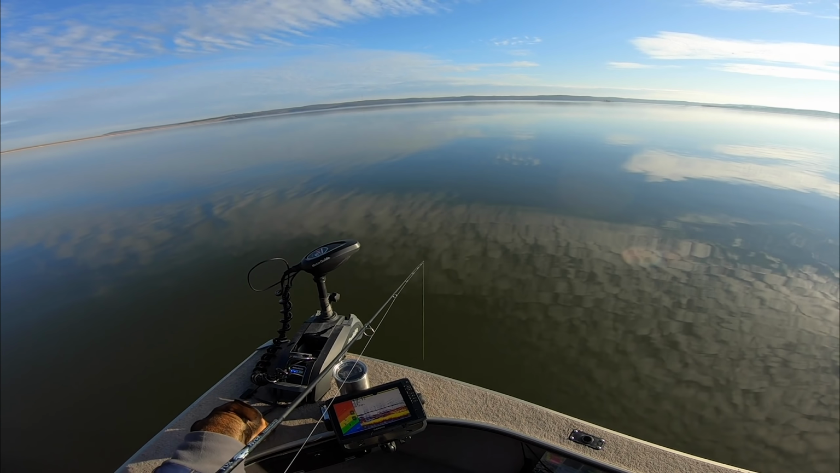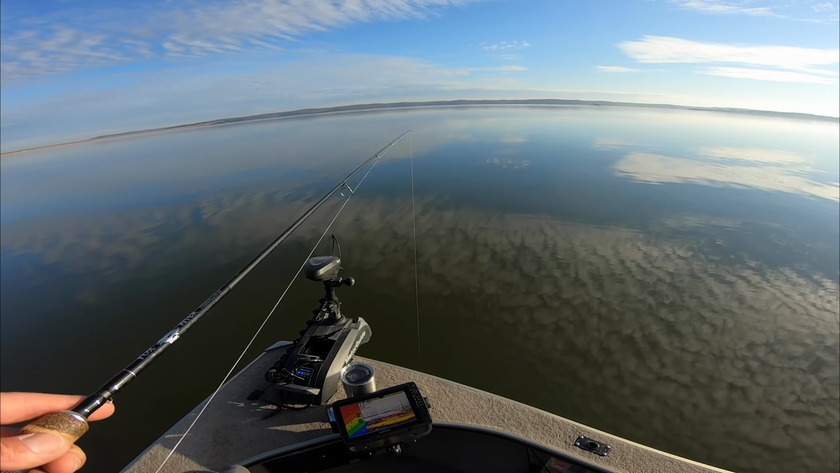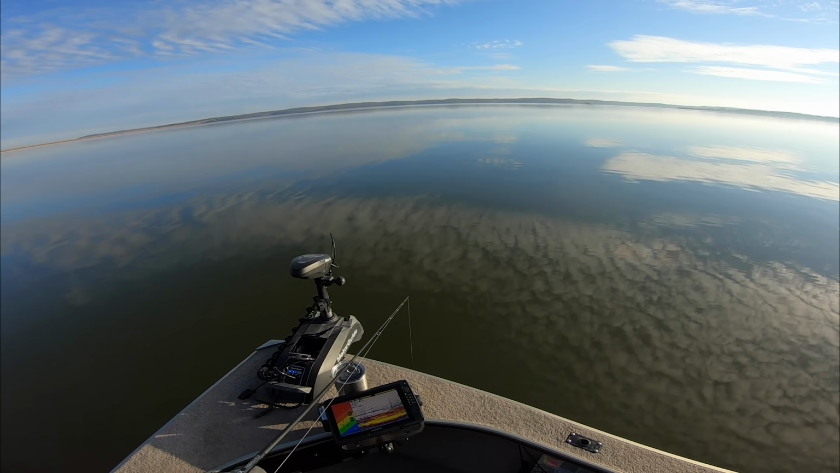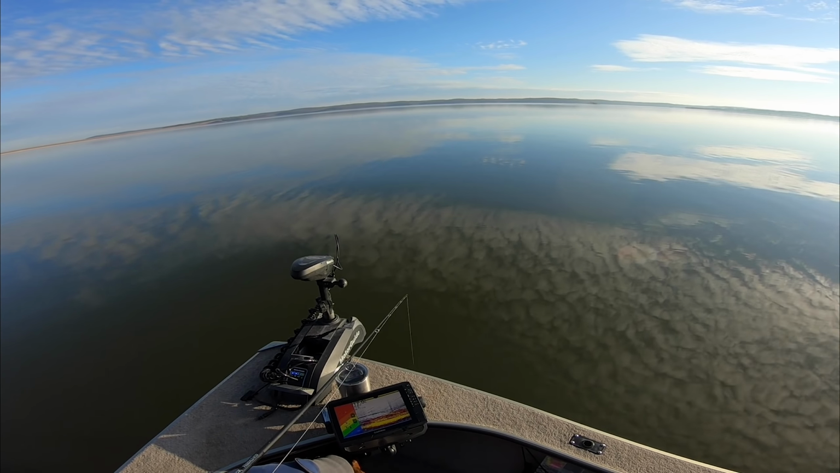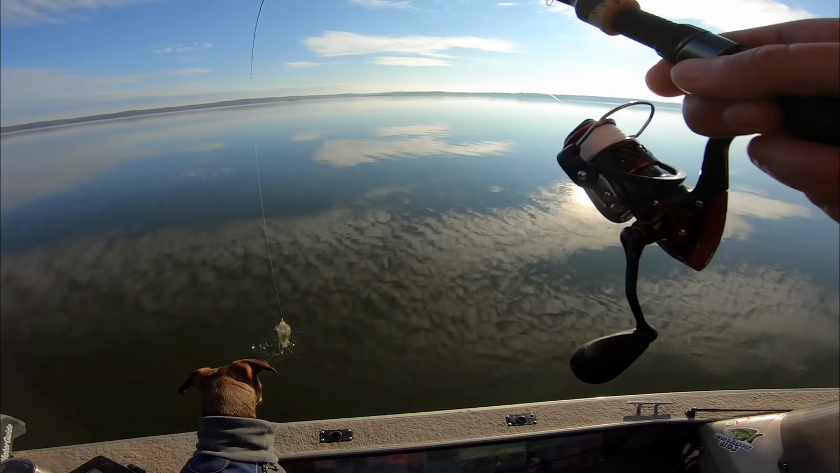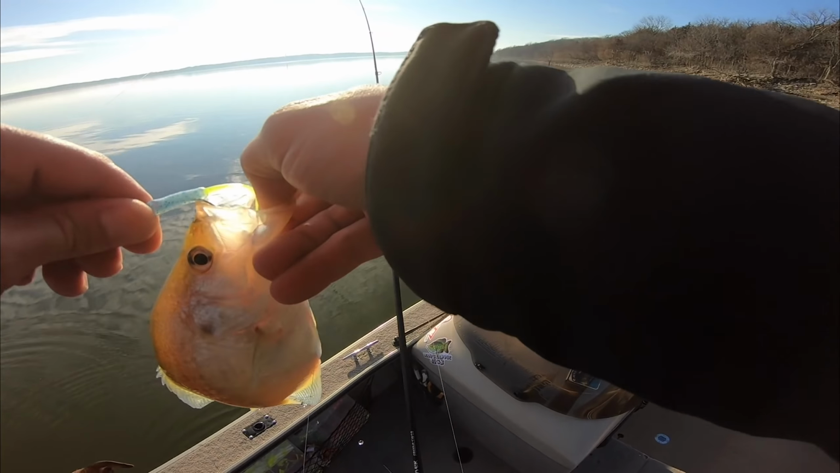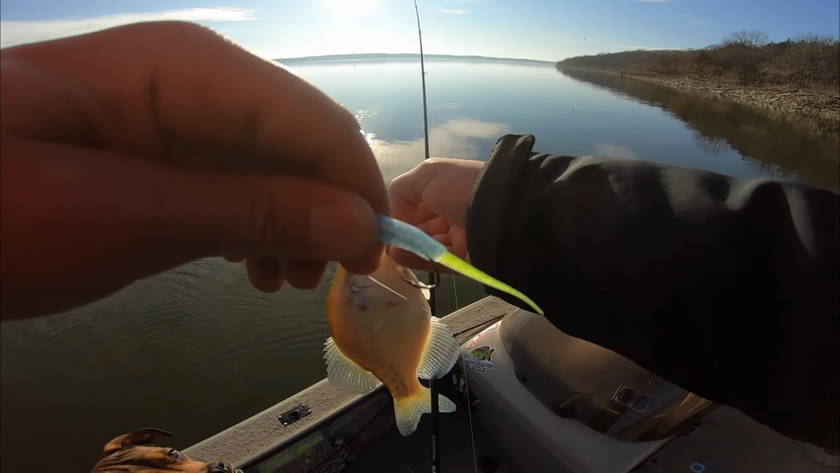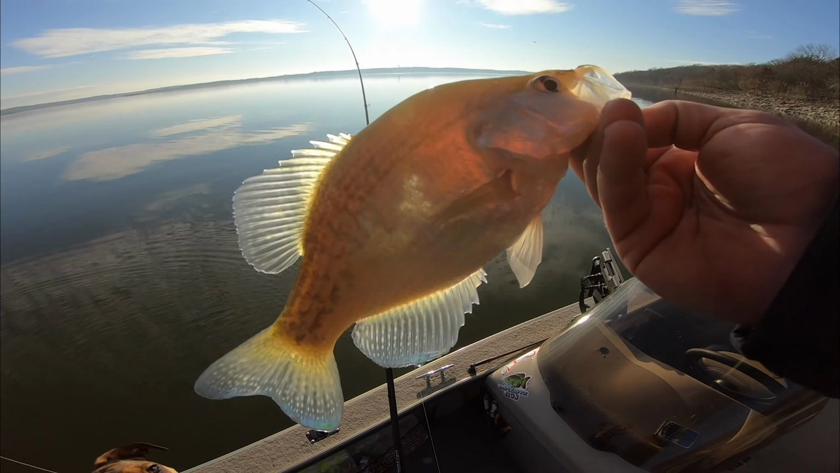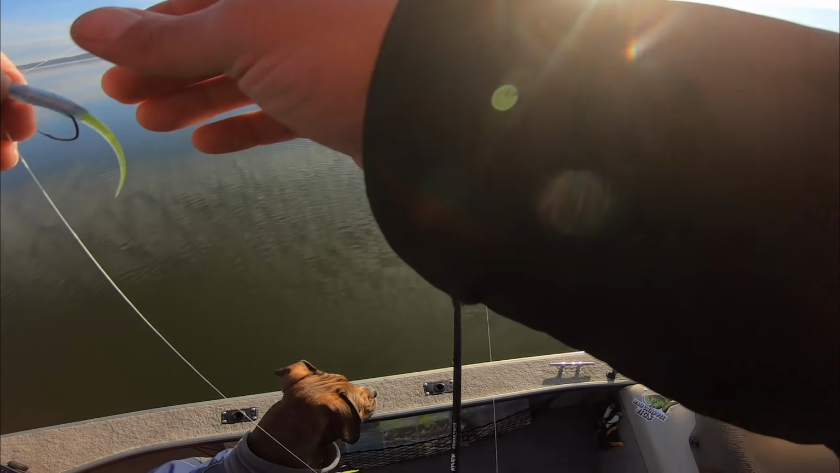I've got two coming racing up to my jig right now. Come on, try and cat and mouse them out of the brush here. Right back down. A lot of that going on too, but there he is. Got him. Drag slipped on that one. Ooh, nice fish. Nicer fish. Sweet. Definitely not keeping anything today. I've got plenty of crappie in the freezer, but that would be a nice keeper right there. Tucker approved.